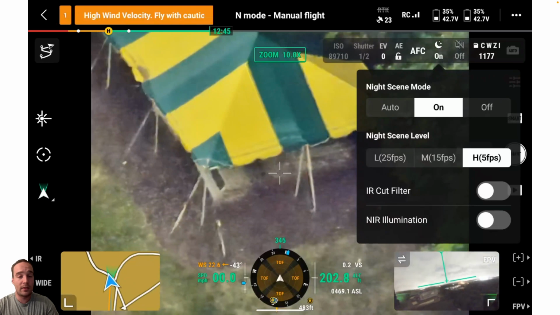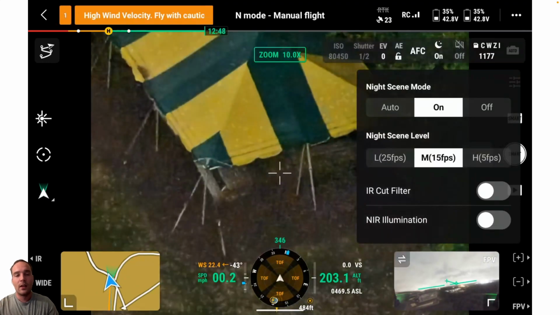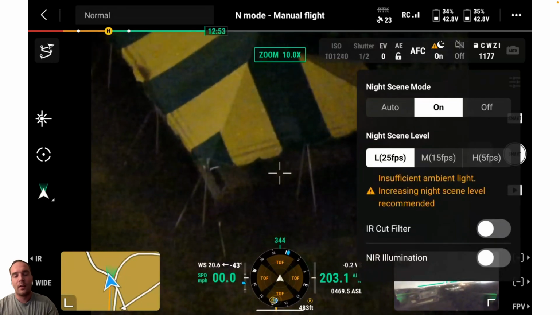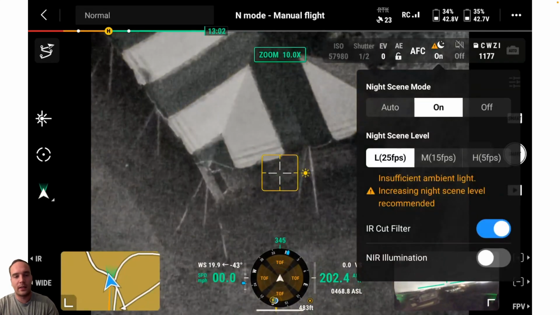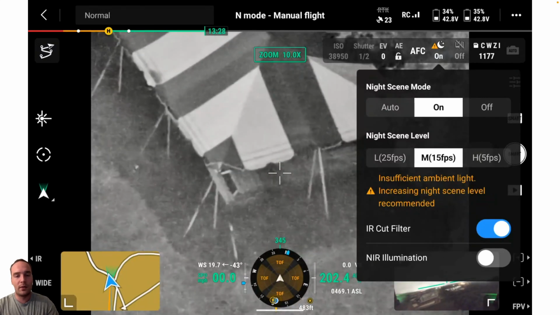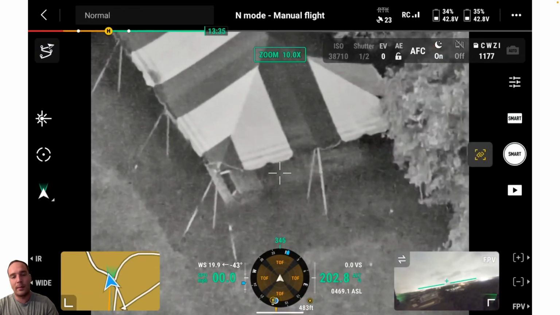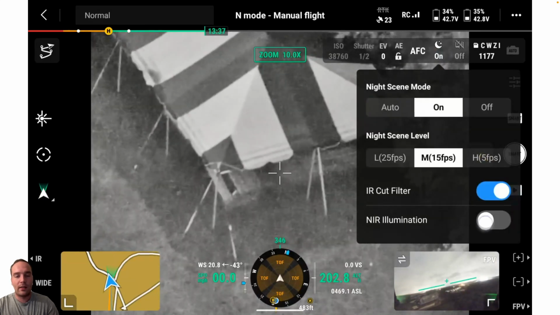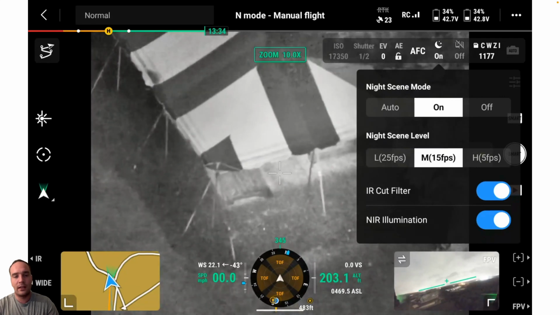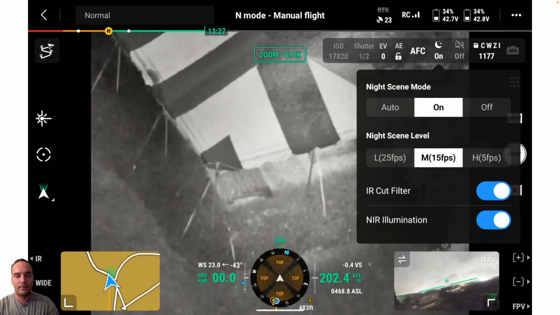So we can see it's pretty slow right now at 5 frames per second. So we do have a bit of a reduction in the smoothness of the video. We can increase that, but once again, it's not going to be as clear maybe when it comes to the brightness. So working our way back down, turning IR cut filter on to disengage the IR cut filter, and then turning on the IR spotlight here.